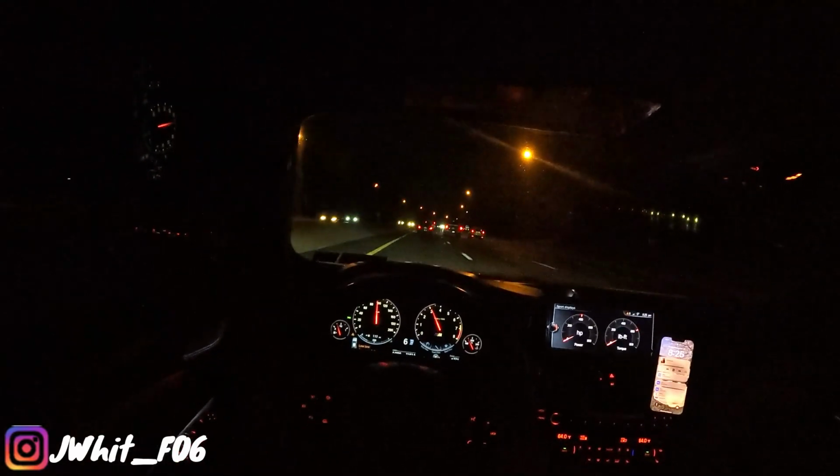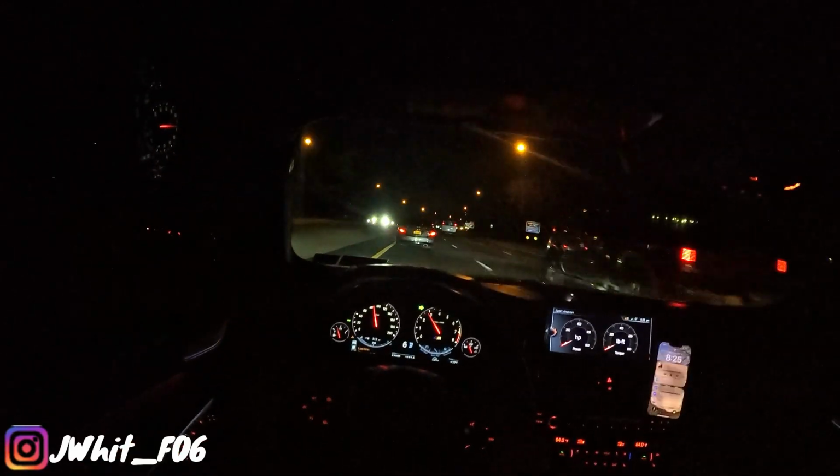All right, we're getting some good cuts in. Like I said, I wish it was a little bit more dense. But this works.